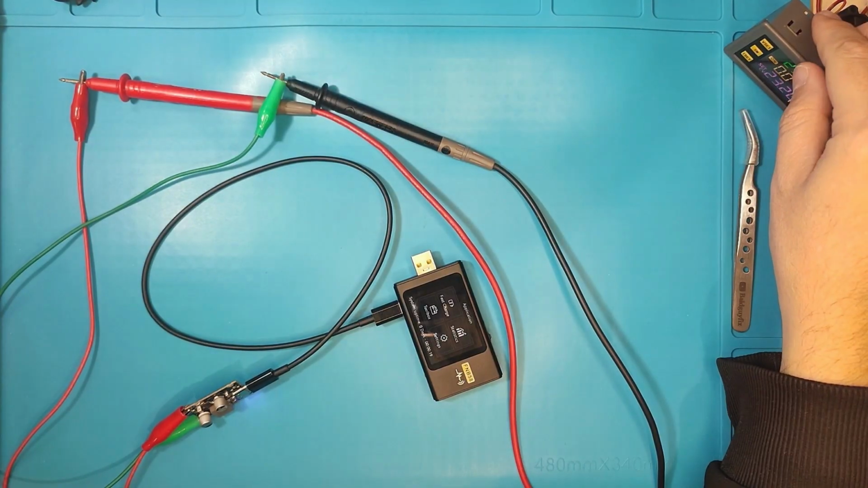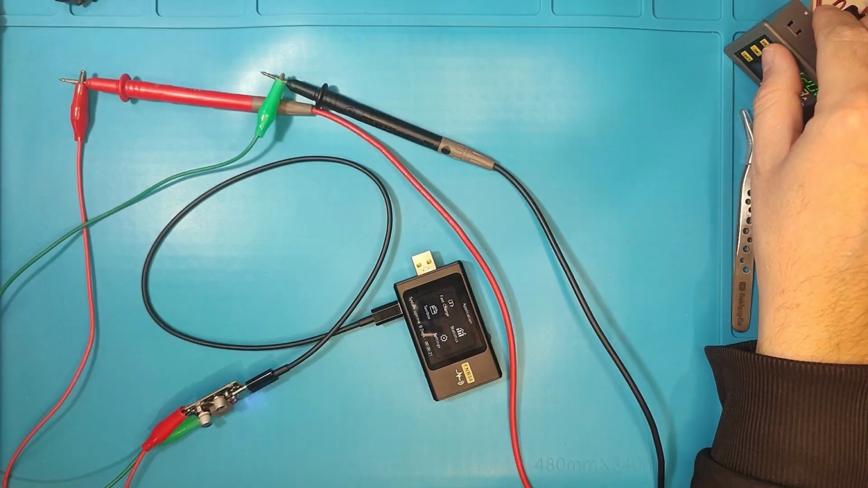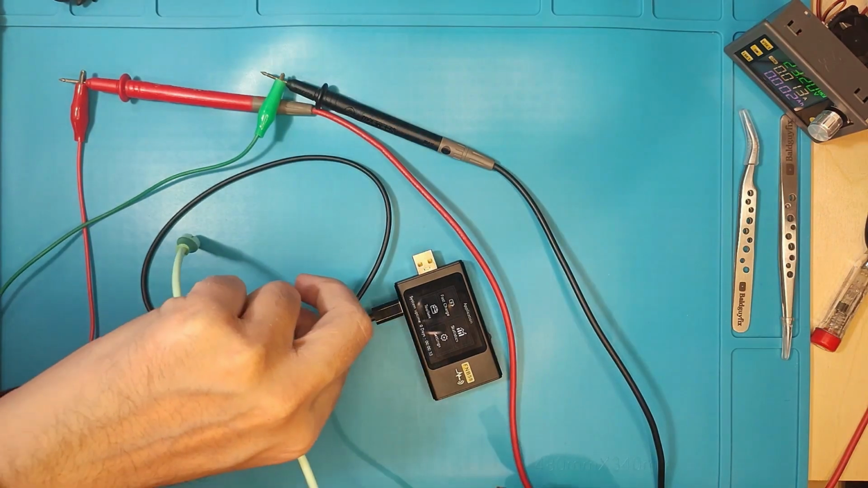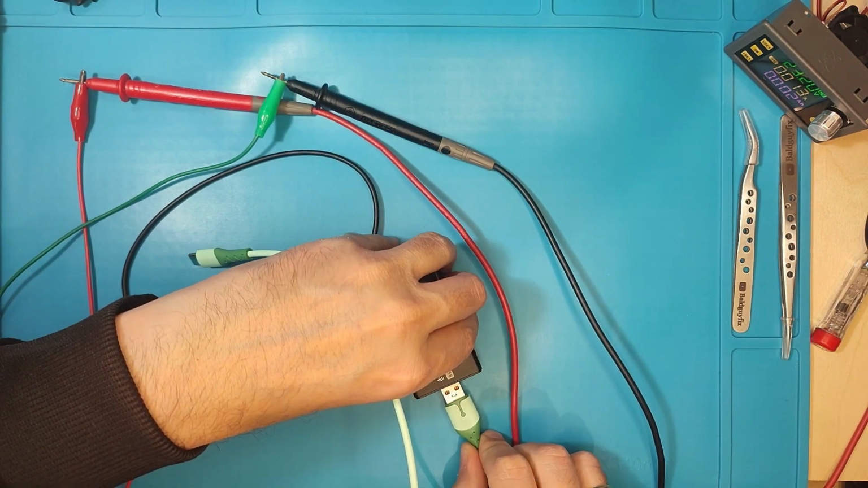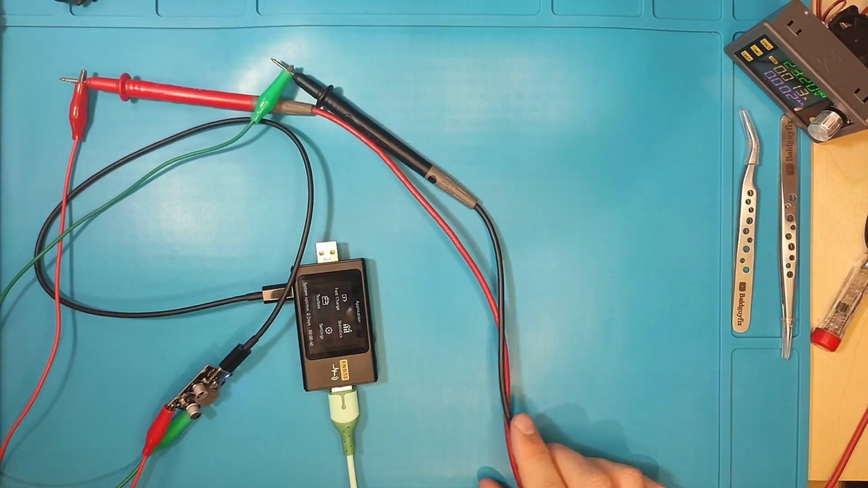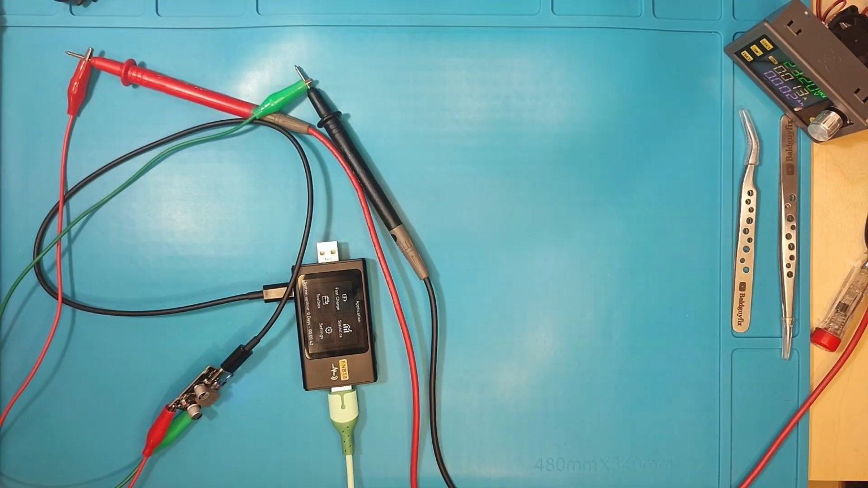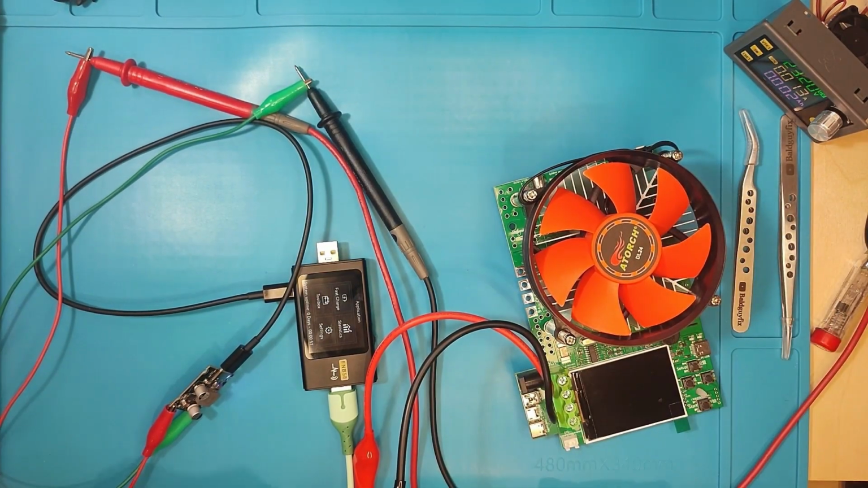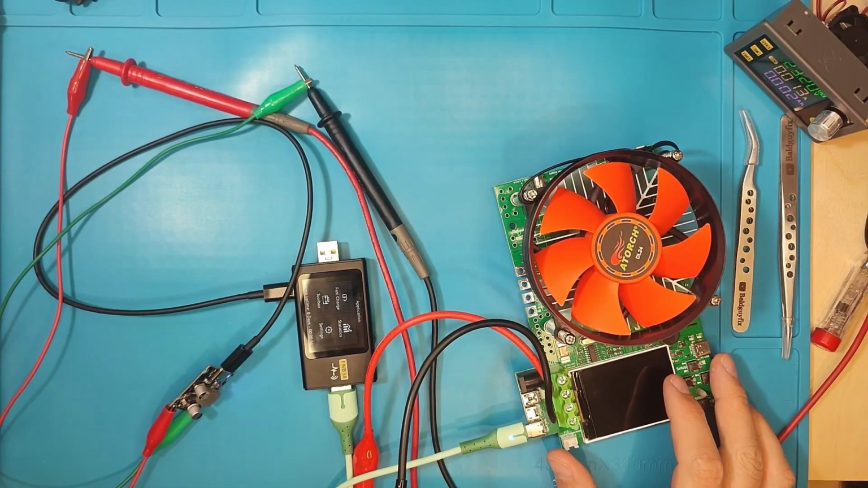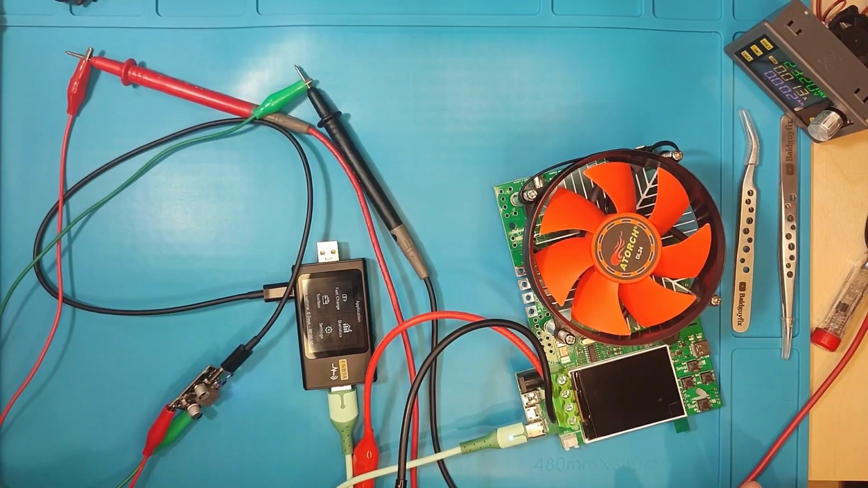So right now I'm outputting 23 volts at 6 amps. So there's plenty of power. And we also need this cable. This is the output, and let's bring the load. We are quickly making a mess with wires.